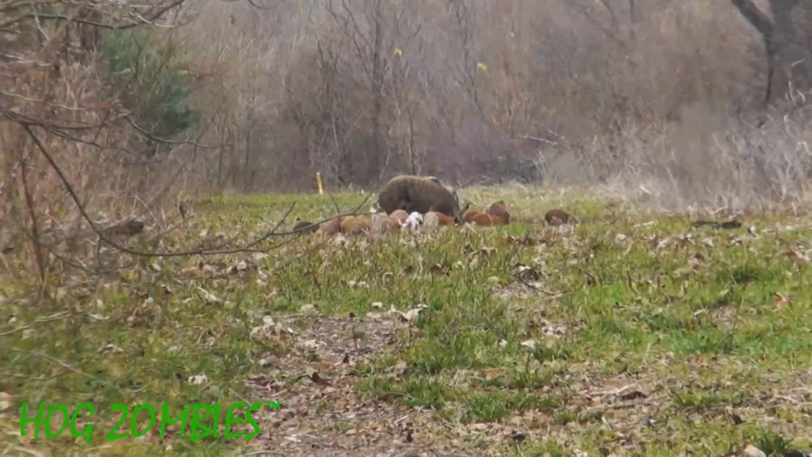So the weather's turning, it's getting cold. The truck said it was about 45 degrees, and we were watching this pipeline that's got this winter grass in it for deer and hogs. They typically come in all times of the day, and we were watching it. A couple of doe came in. Finally, a bunch of hogs came in, two big ones and a bunch of babies.